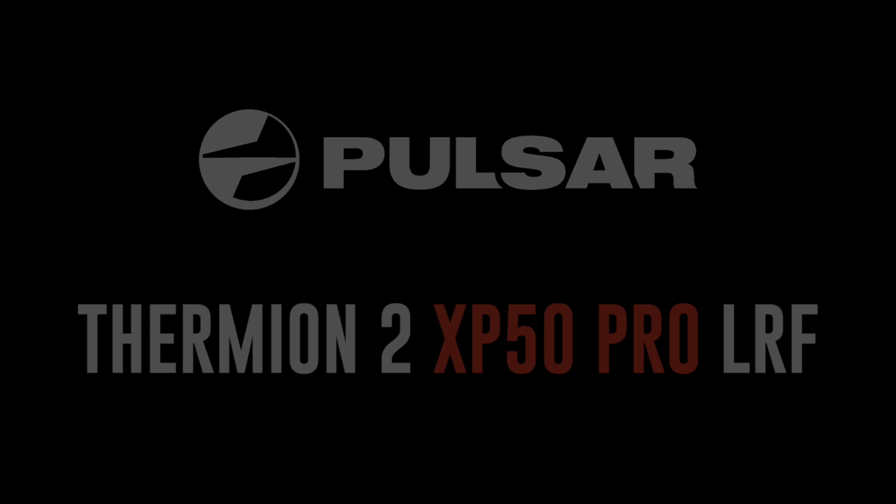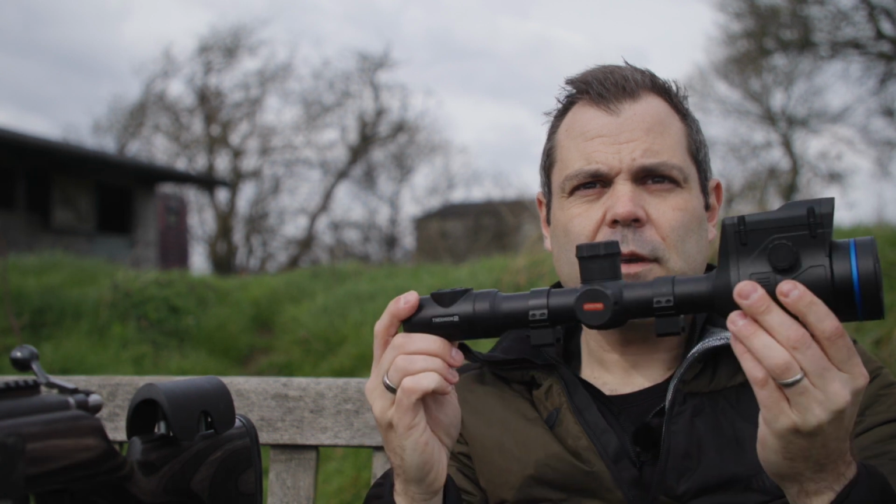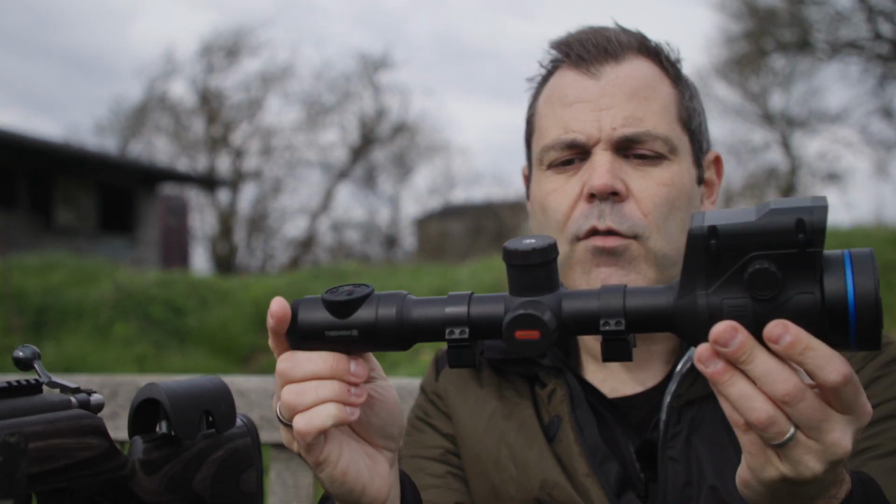So Pulsar have been hard at work recently building their Thermion range along with a whole host of other products that are absolutely fantastic, including the one I'm most excited to see, which is the Talion. Looks like an amazing bit of kit. I had a quick look through it at the British Shooting Show. Looks fantastic and an excellent price point as well. But what I have got my hands on is the Thermion 2 XP50 Pro LRF.